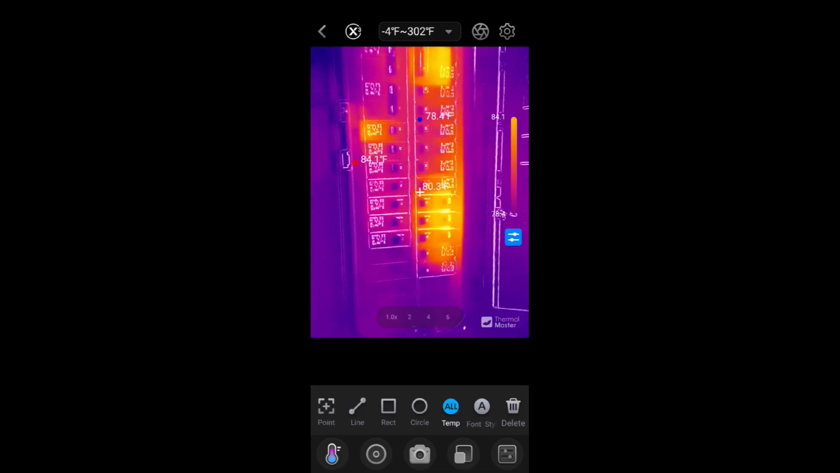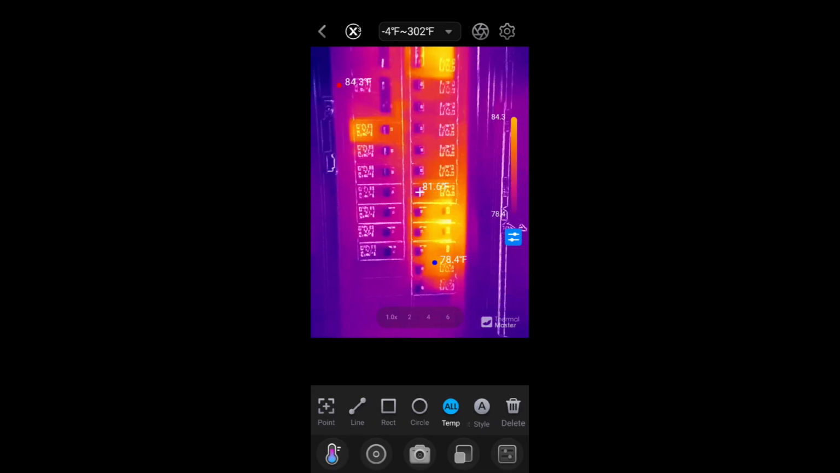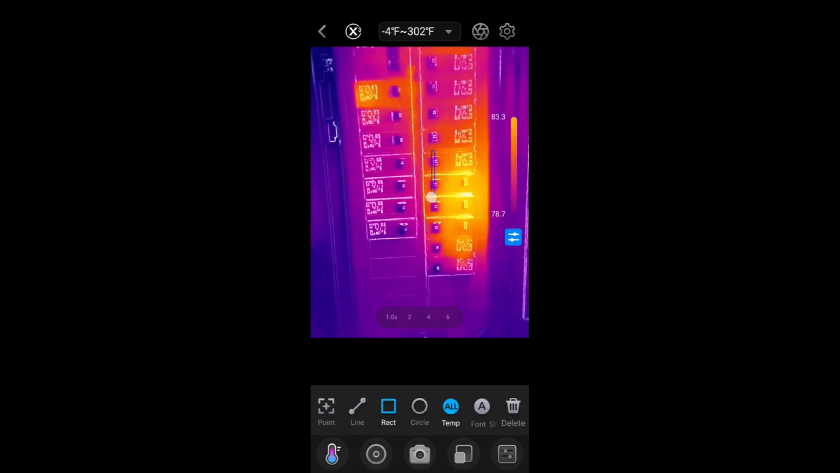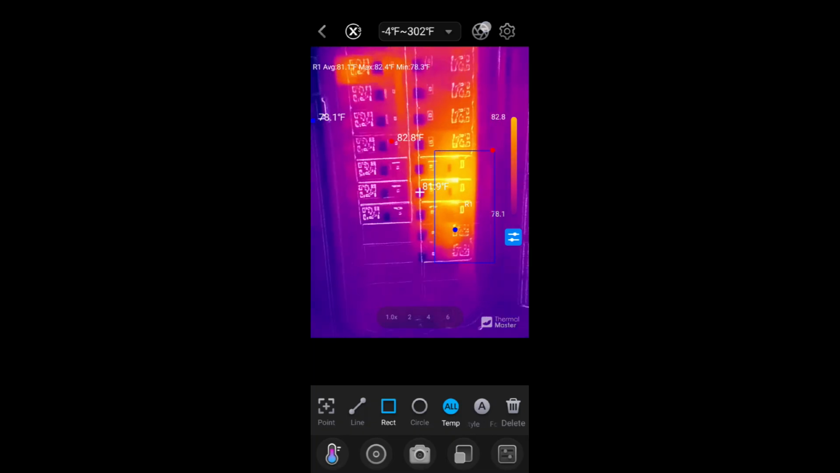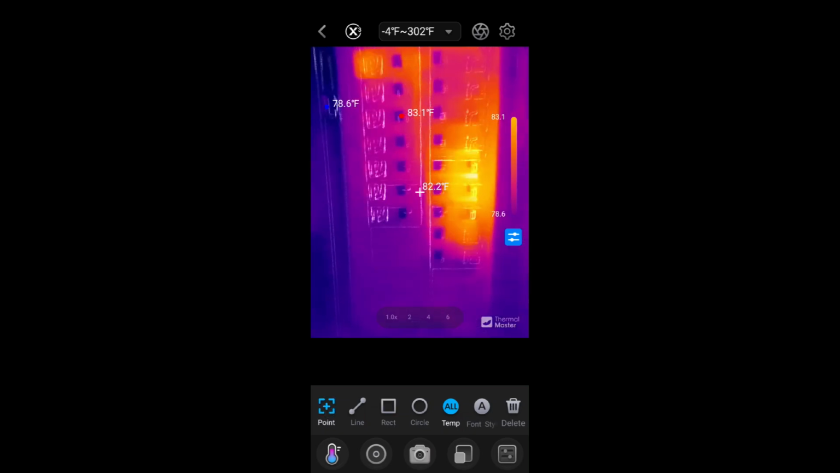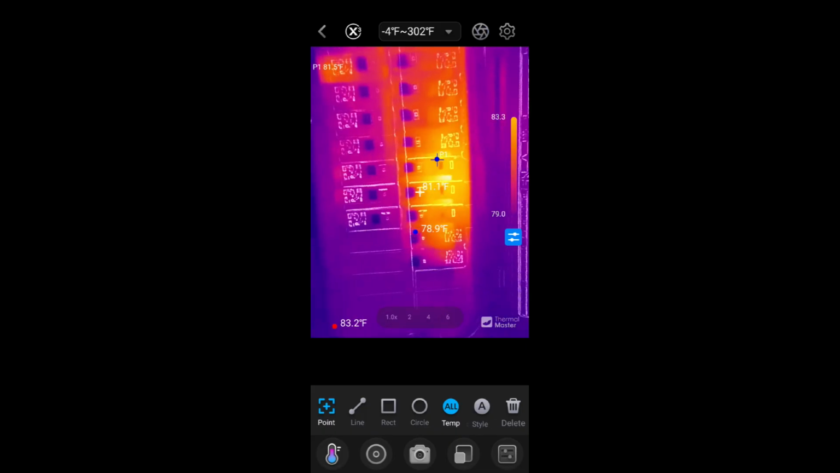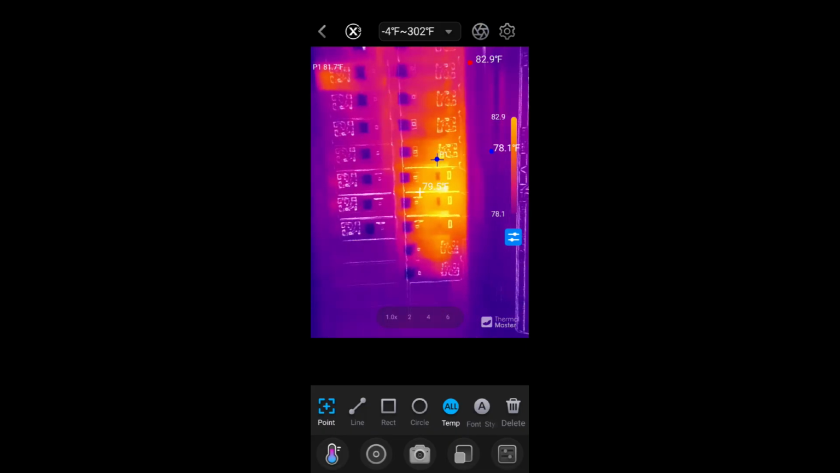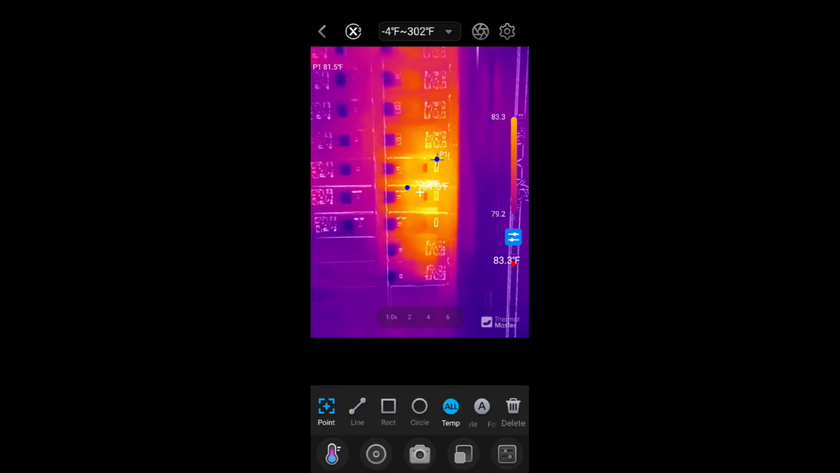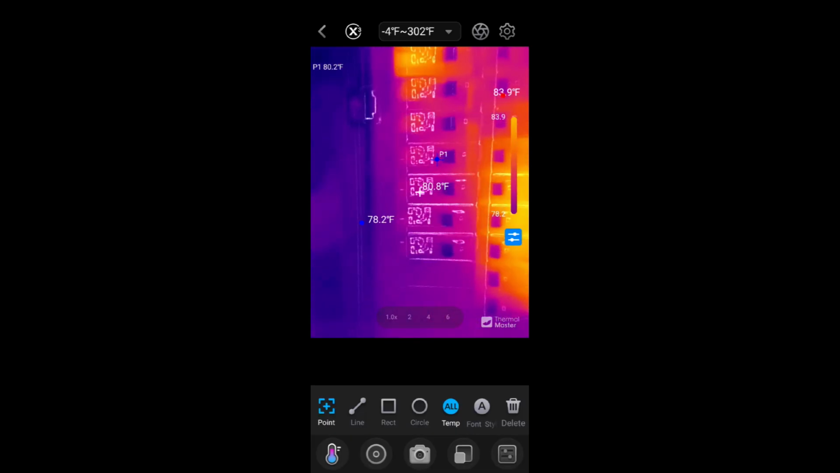Here's another good example. This is my fuse panel. And I can get a good idea of what might be running hot, what's not. I can use the triangle or the rectangle and put a square around these and get the average temperature of those. I can delete that. I can hit the pinpoint and say, well, looks like some hot spots there. Reset the camera. But I can see that's nothing to worry about. They're just running in that 81, 82 degree range. Nothing to worry about. And then these other ones probably aren't being used at all right now.